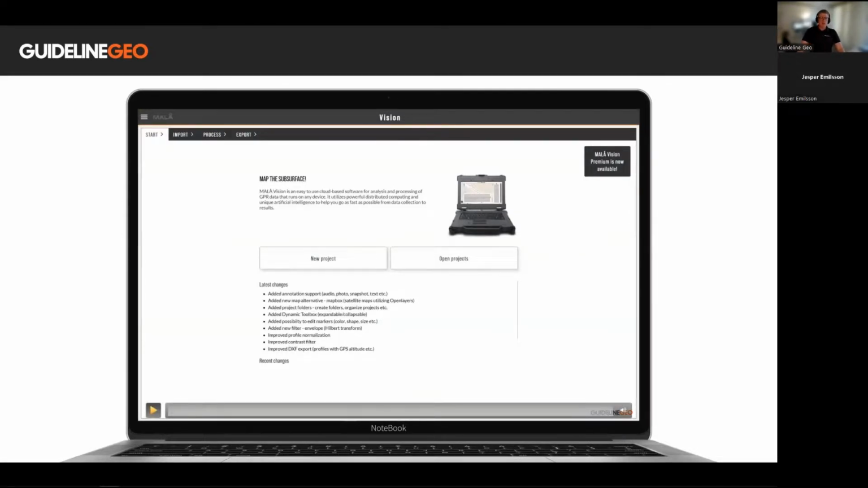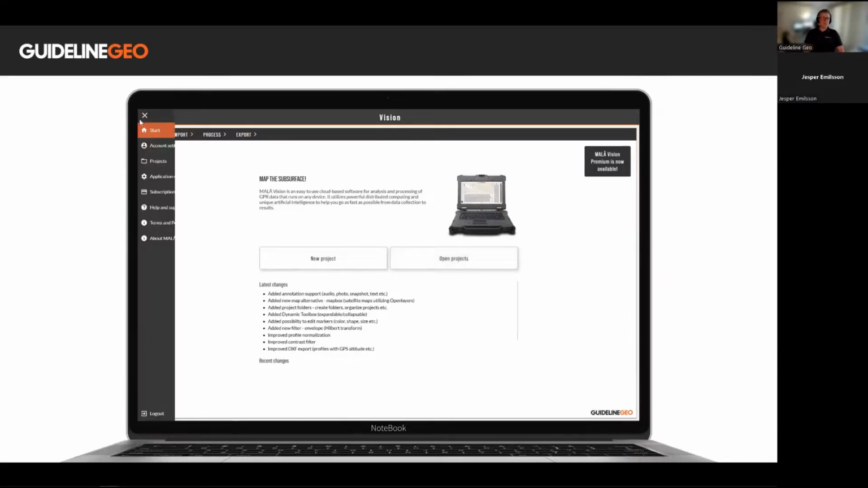Another feature that we would like to highlight as well is the folders feature that we have added. One thing that you can look for is the start page of MALÅ Vision. You will get the latest and the recent changes as a list. And in this case, we'll have a look at the folders improvements that we've made.